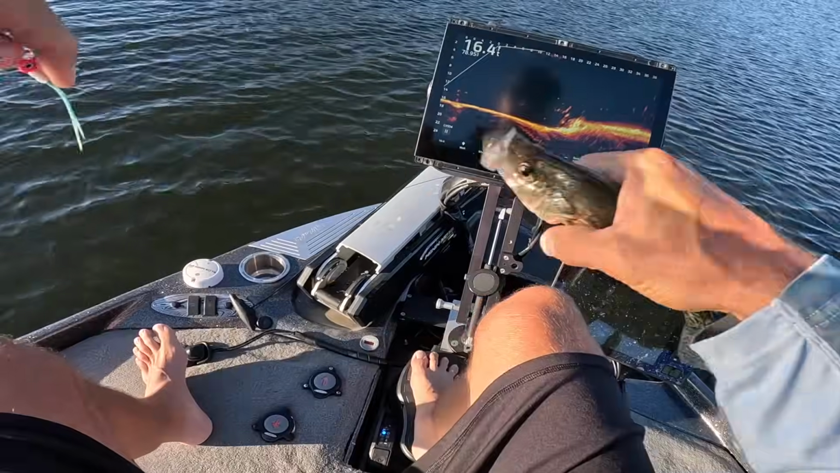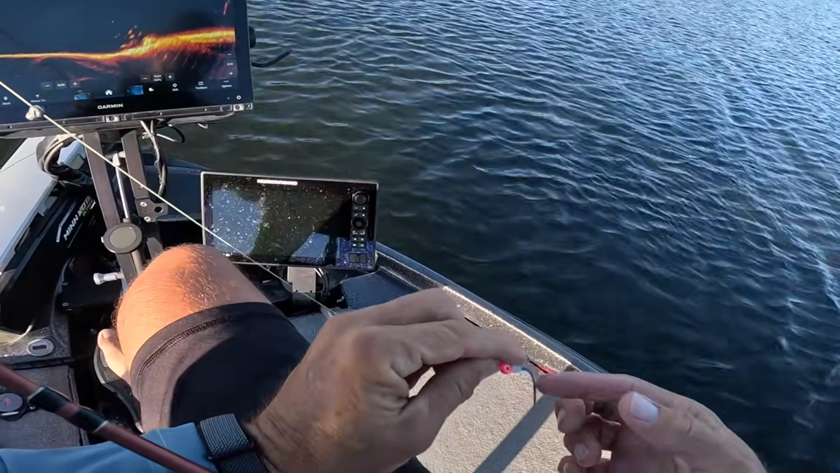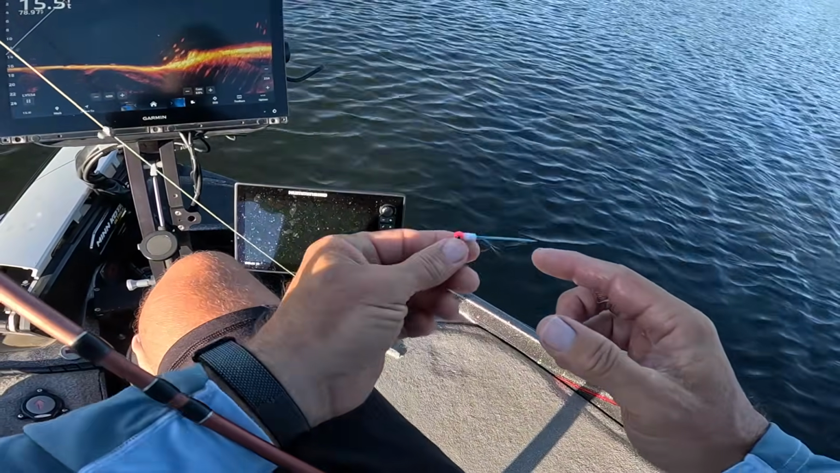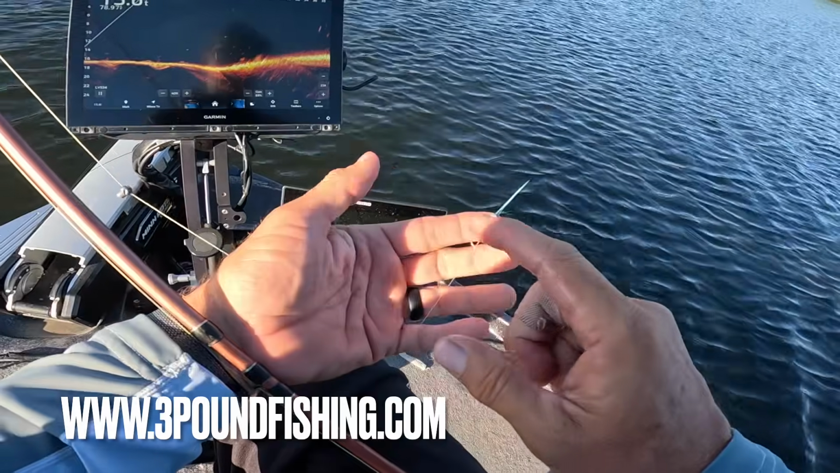Now what I do is I like my split shot right here, guys. And right now I'm using a 1/32 ounce hair jig. This is the gumdrop on the website. Check it out. And then again, I go straight to the jig.